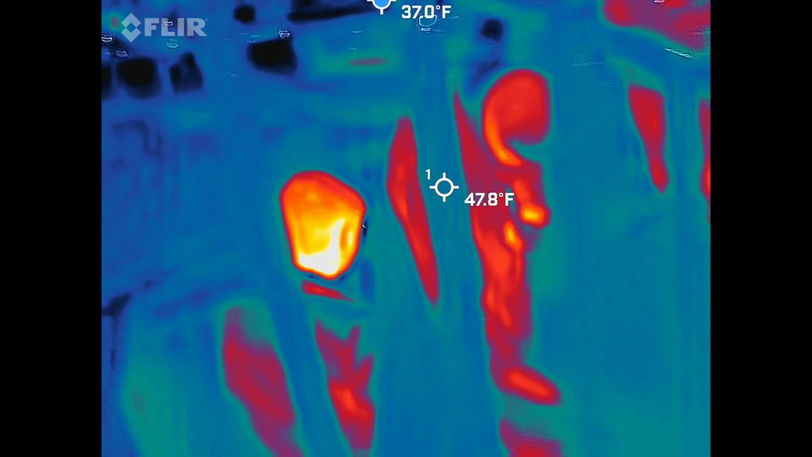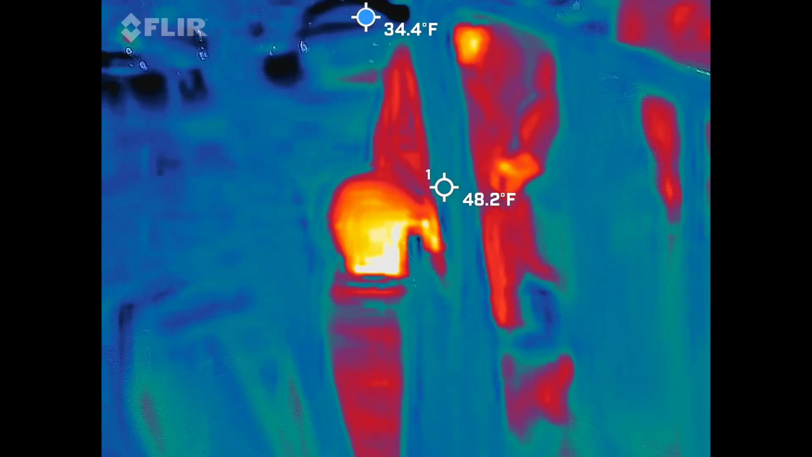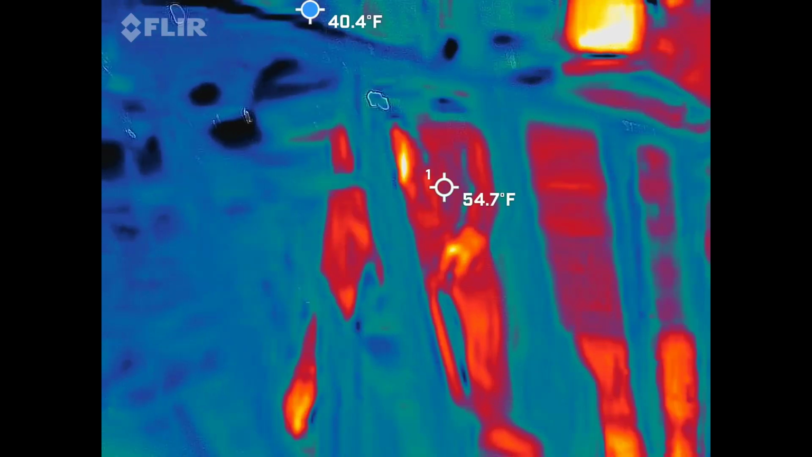See, my ADHD doesn't do very well with this box. Go ahead. I'll set these down for just a second, because I have to focus on this box and nothing else.